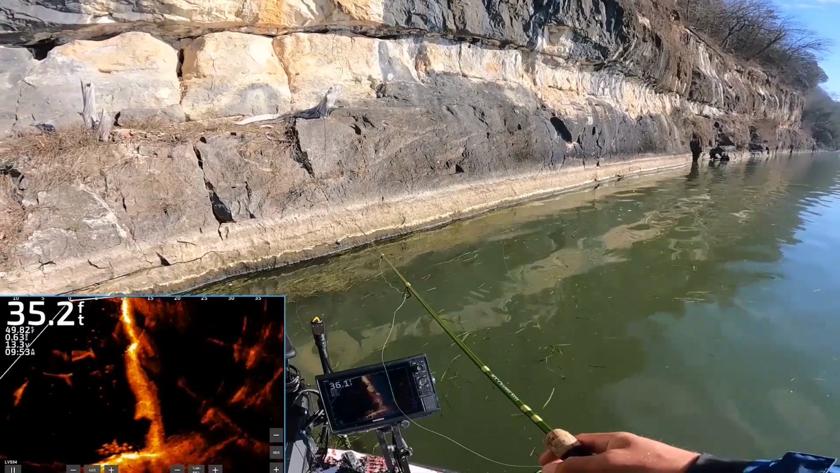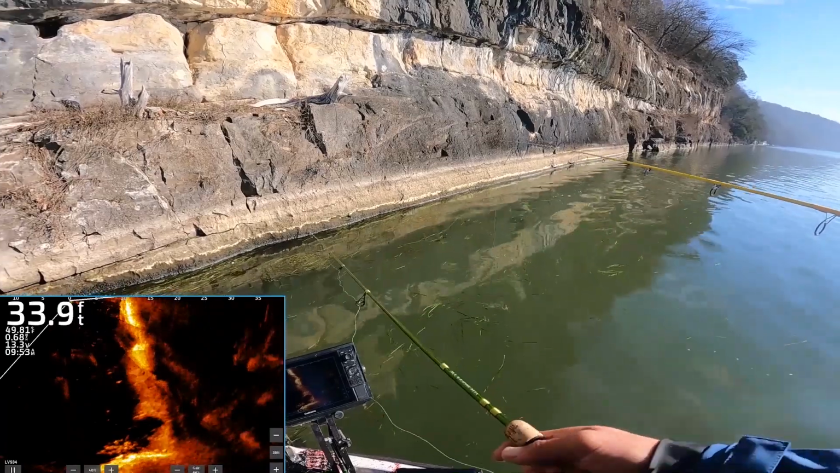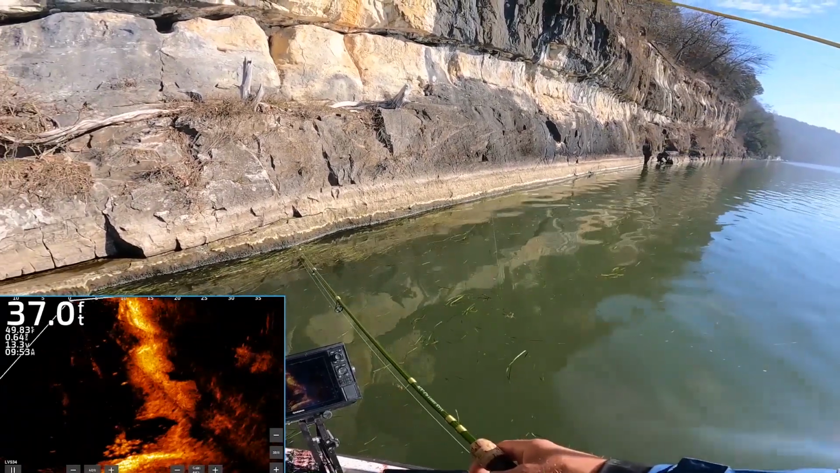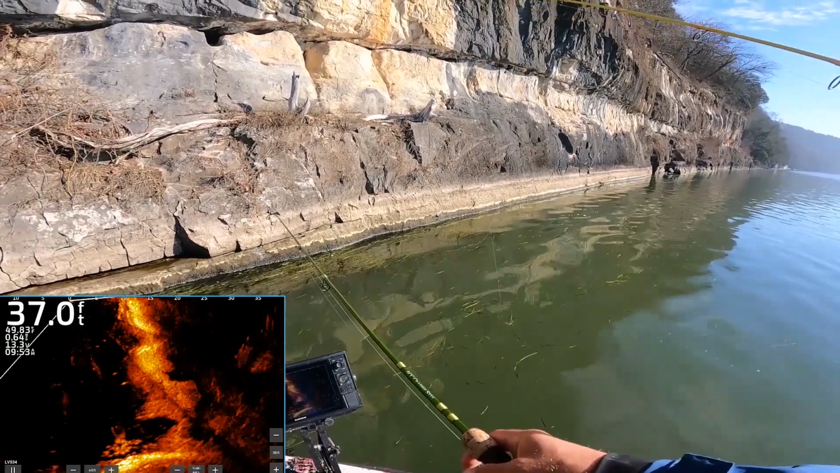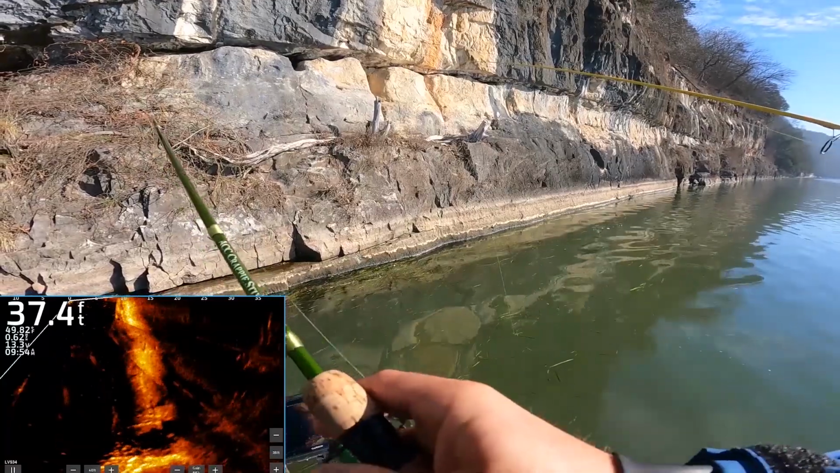I bet they're gonna crush that minnow. Oh, here I come, right in their grill. Here he comes. Got him.